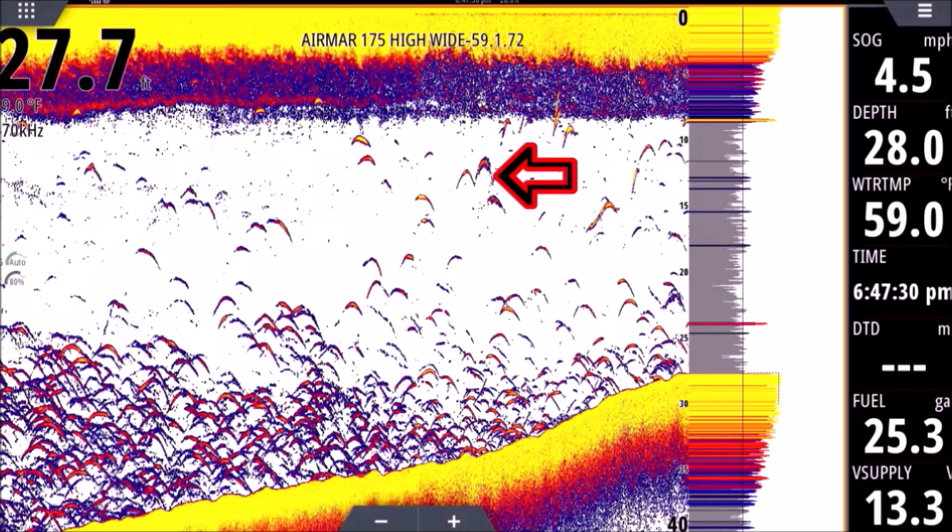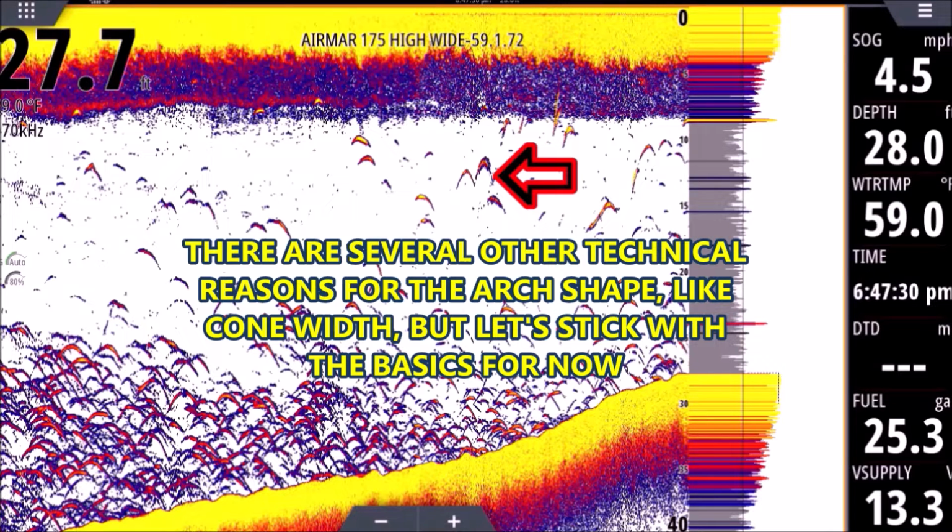So it looks like an arch because as we're moving, let's say the fish are still in this situation. The transducer beam or pulse, aiming straight down, goes up the fish's air bladder and down the other side. So you can see it looks like an arch. And it looks like an arch because we're moving. We're right across the fish and we keep moving.